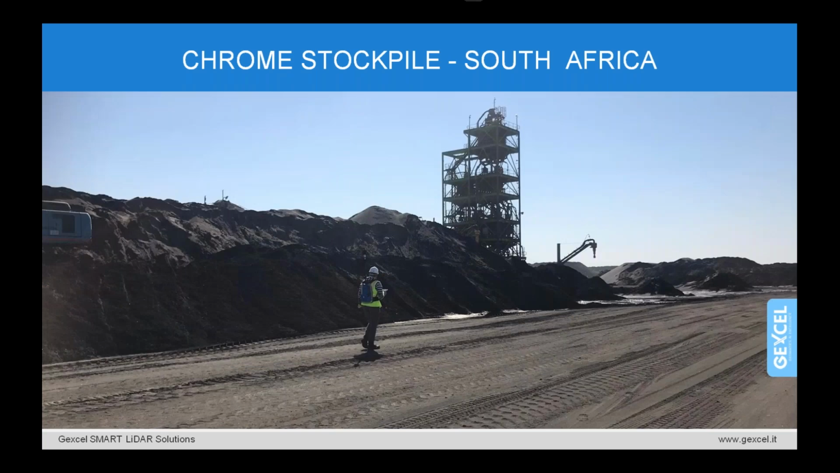They also tried photogrammetry, and the UAV proved efficient, apart from some inconvenience due to the typology of the mine. Let me underline that the material piled is chrome. It's a black and very shining material under the sun's rays. So we can say two kinds of issues.